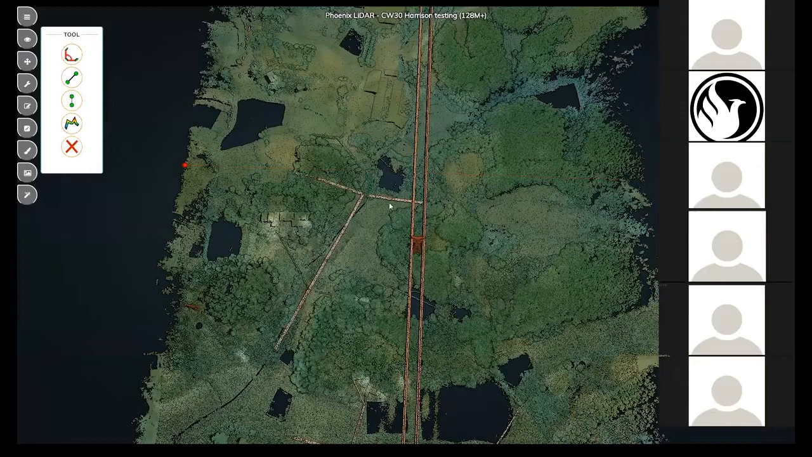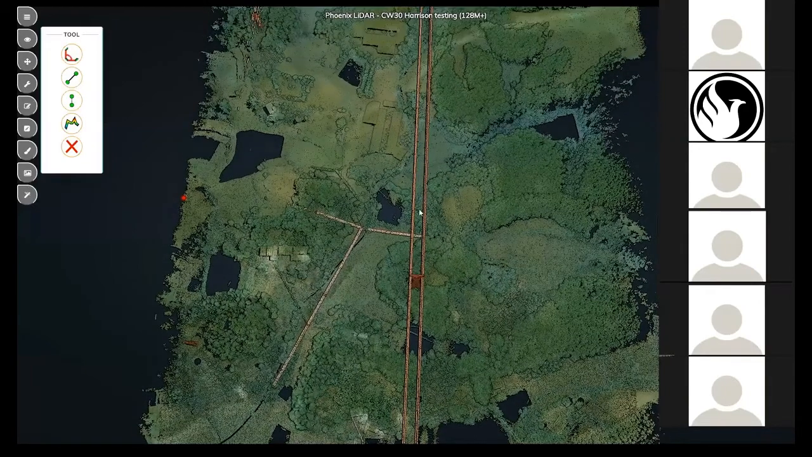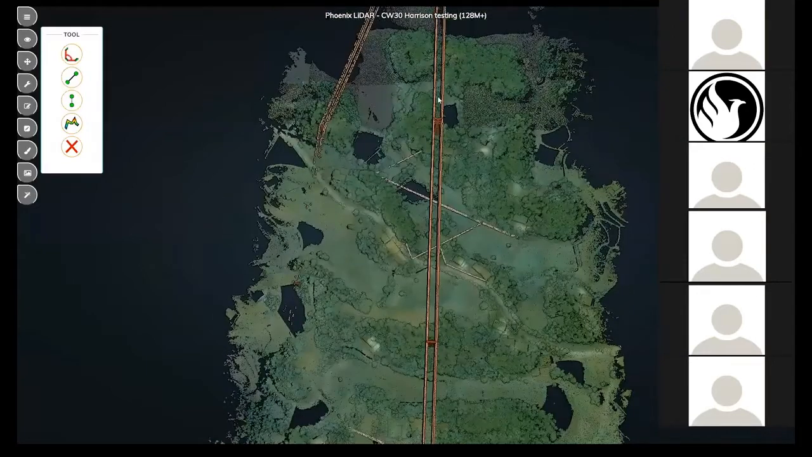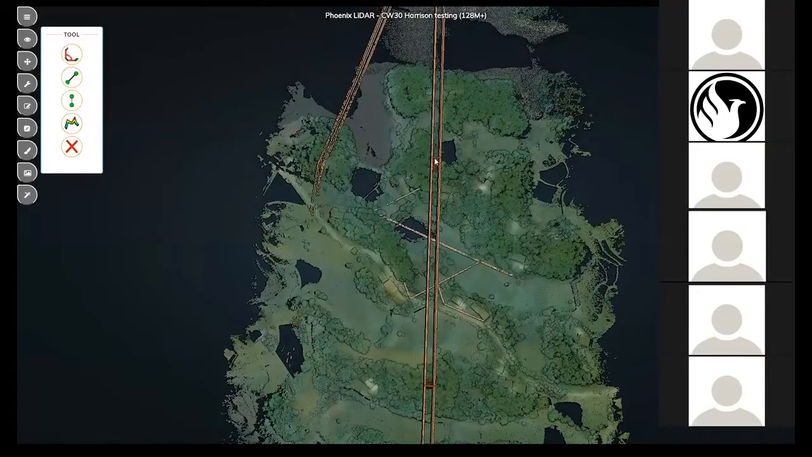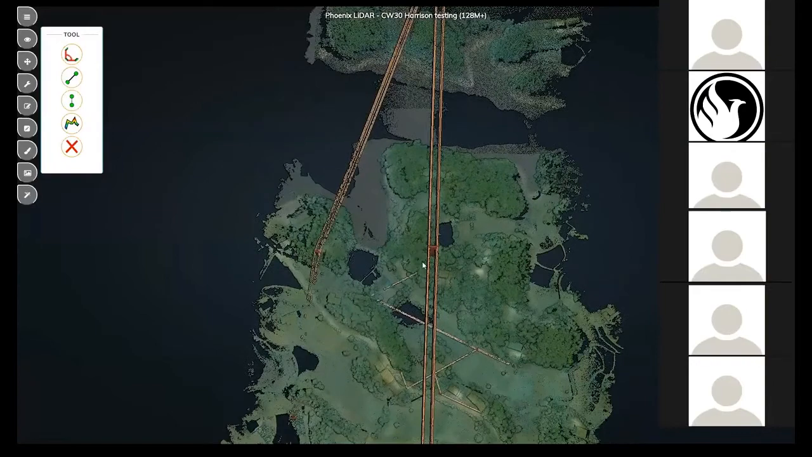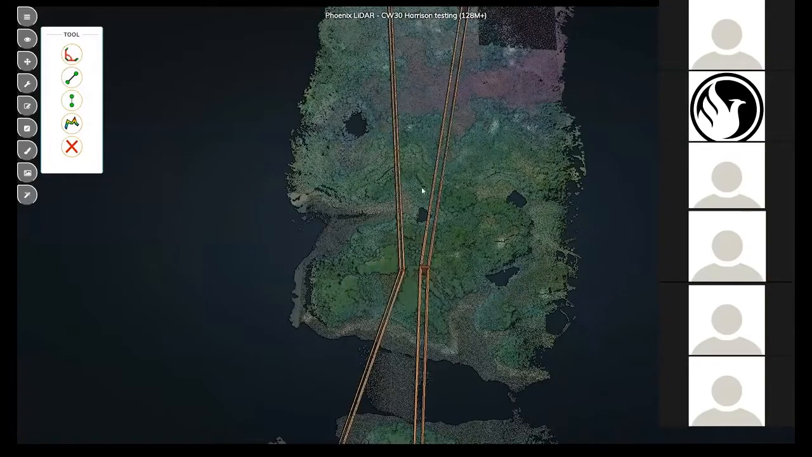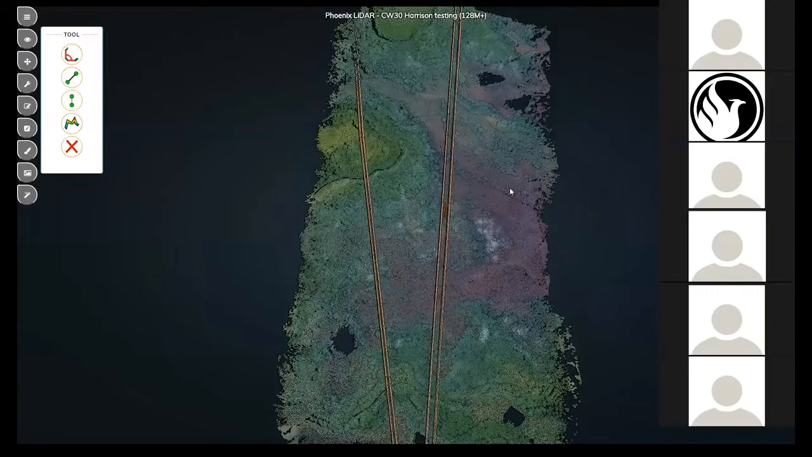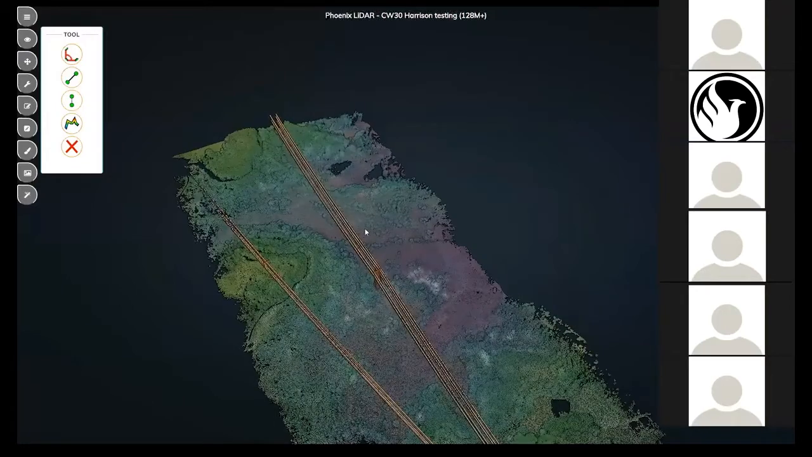That's considerably larger than what is typically required for a utility corridor inspection. And this was with 2 passes. So it really takes away the fear of not collecting the swath that you need, and we can collect the data and be confident that we have plenty.